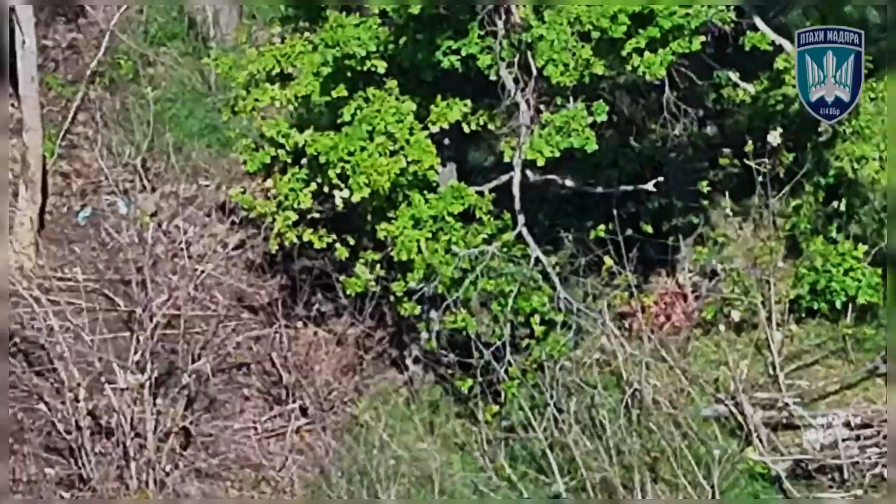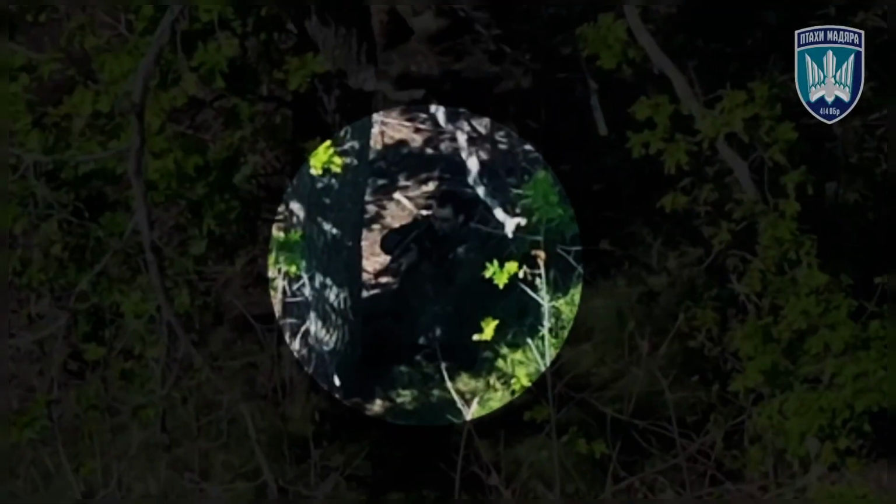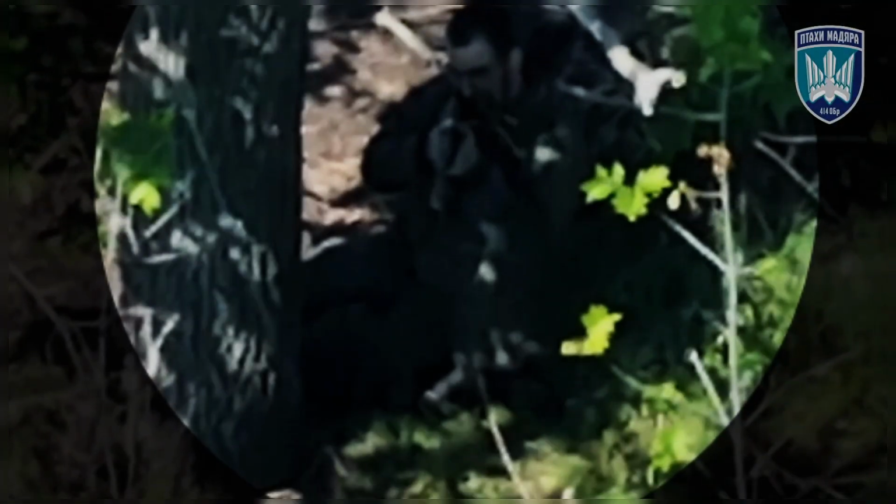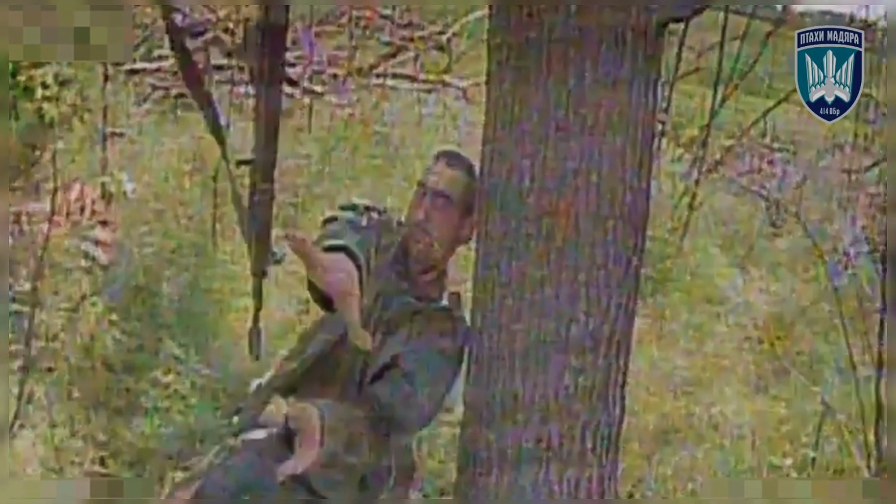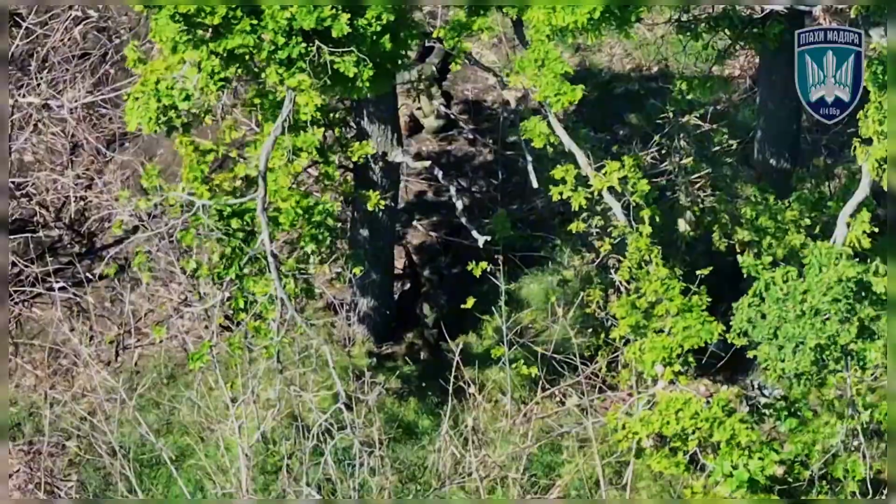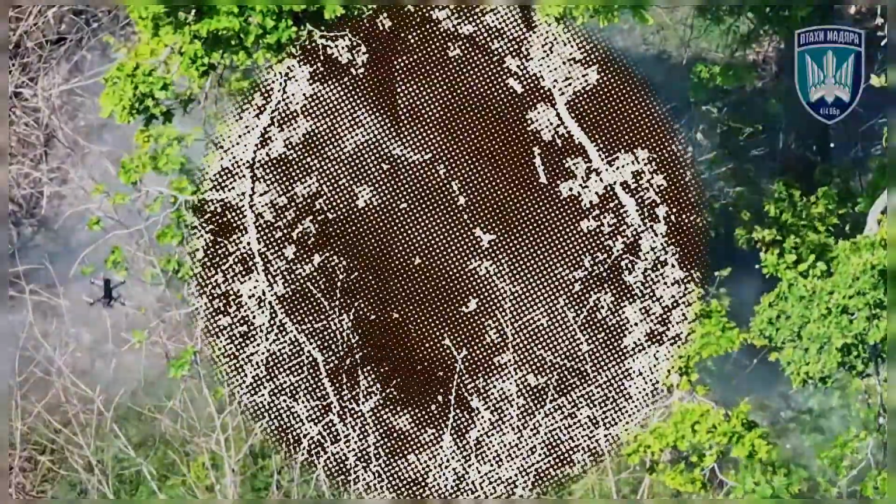What he doesn't know is that a Ukrainian FPV drone has been tracking him from above, silent and patient. As he sits down, the drone descends, closing in with precision. The soldier raises his hand, perhaps in surrender, then suddenly throws his rifle toward the approaching machine. It makes no difference. The drone stays locked, its path unwavering. The strike follows, clean and direct.